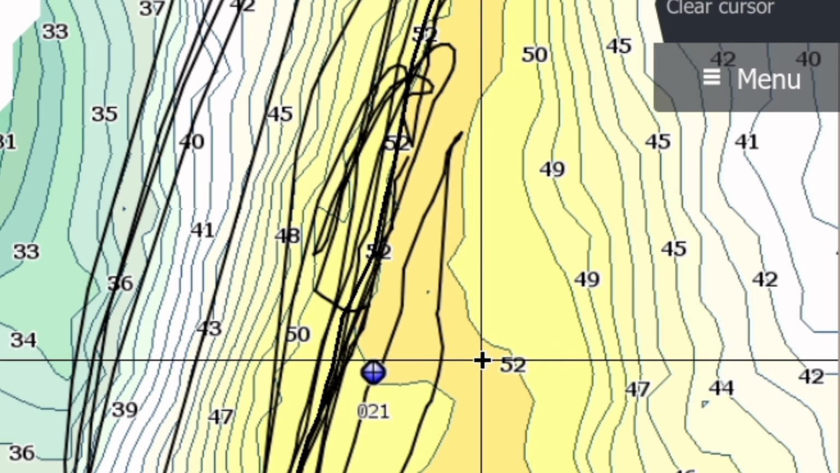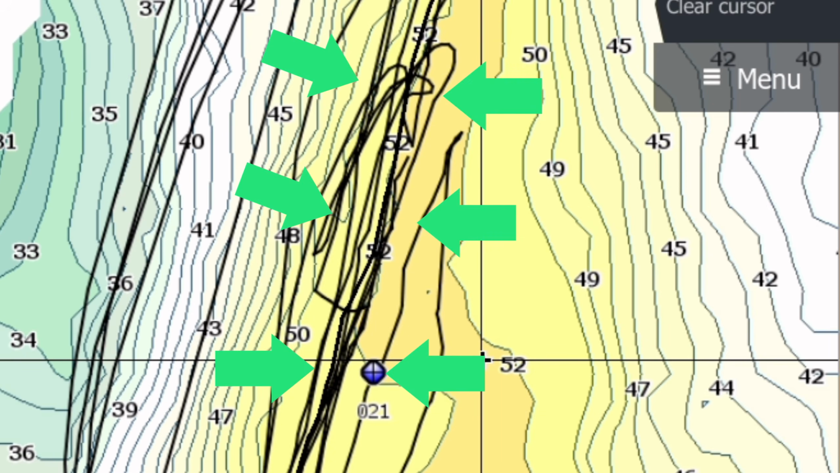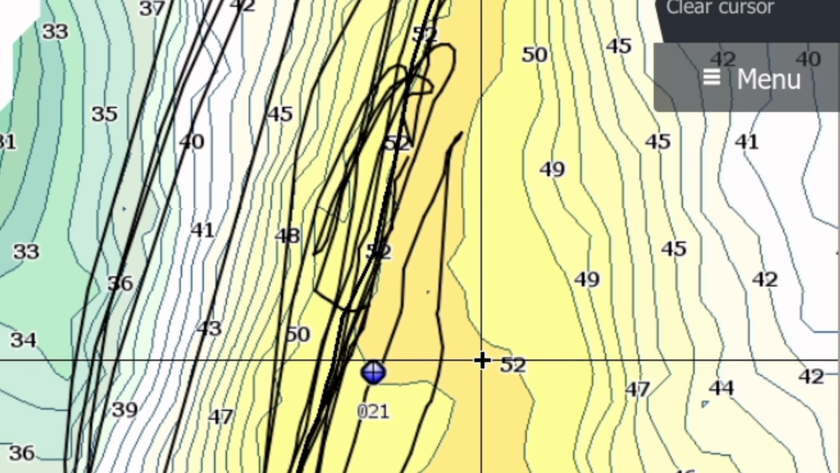So you'll see that I did a few drifts in that 35-foot range, down to 40, down to 45, and then we got into the 48 to 52 foot range, and it was really in that 50 to 52 foot range, in the deep pocket of this hole here. They were located primarily on the edge of this hole, and that's another thing that I will do to try to locate fish: I'll change the depth at which I'm fishing to find a spot where they're holding.